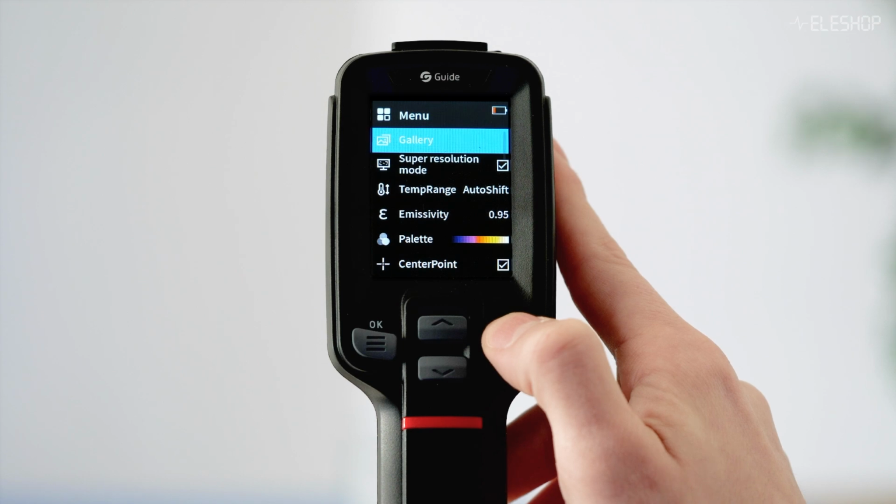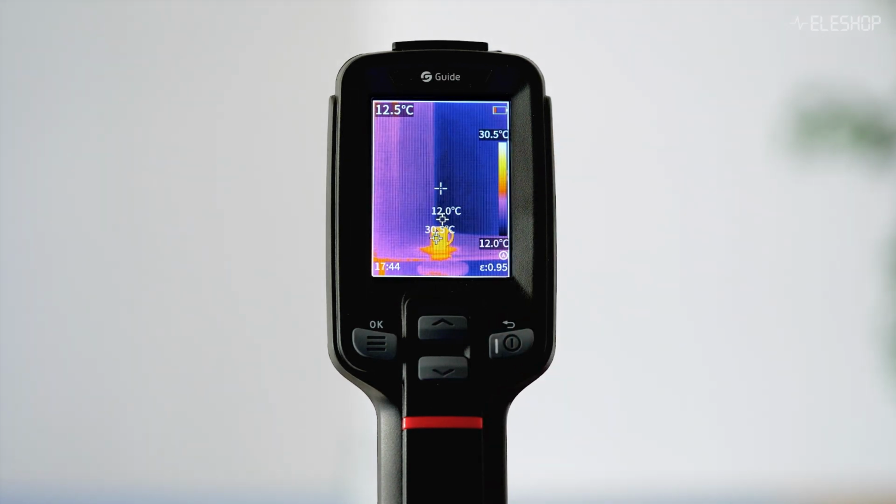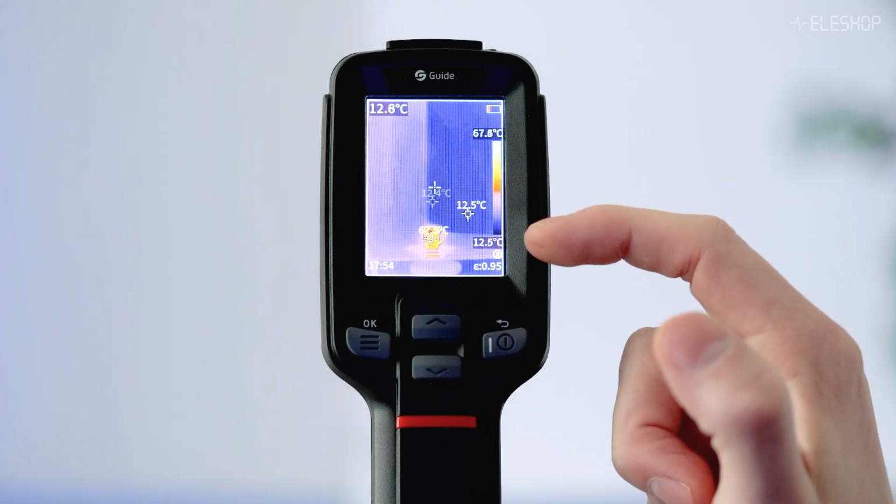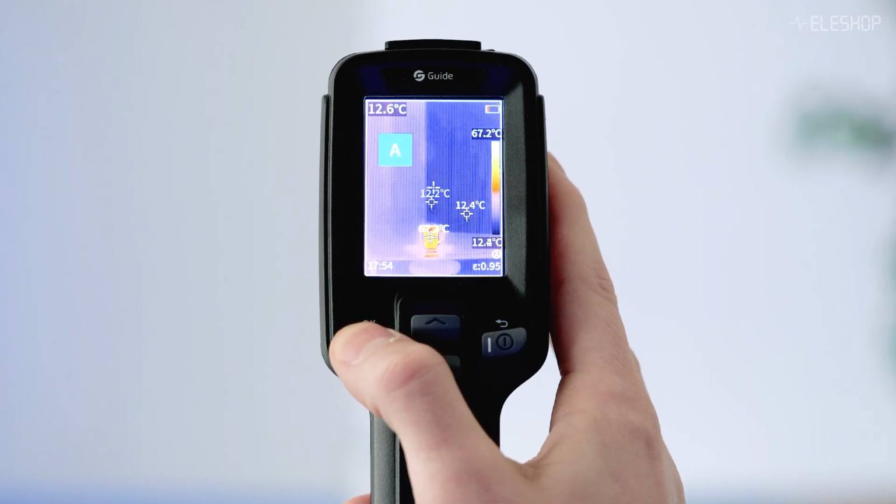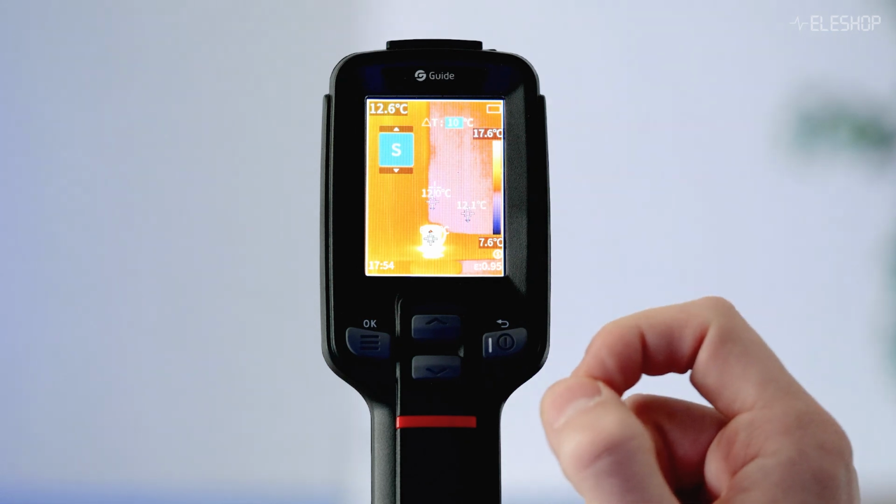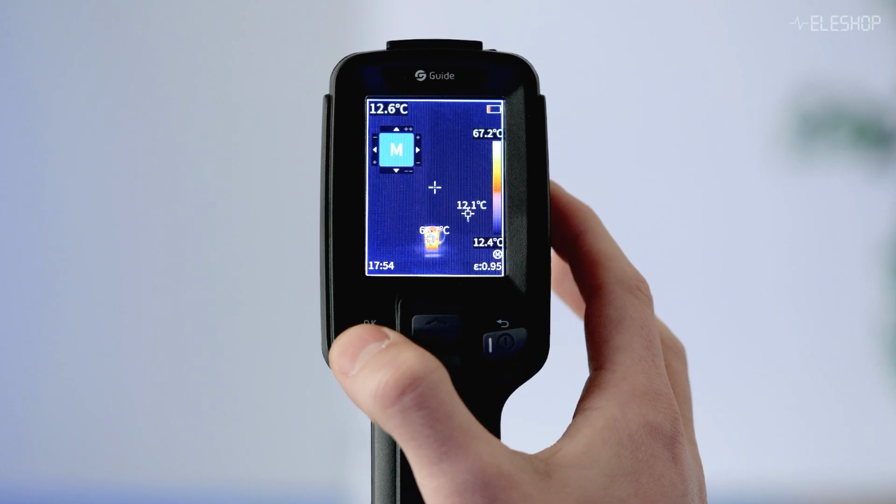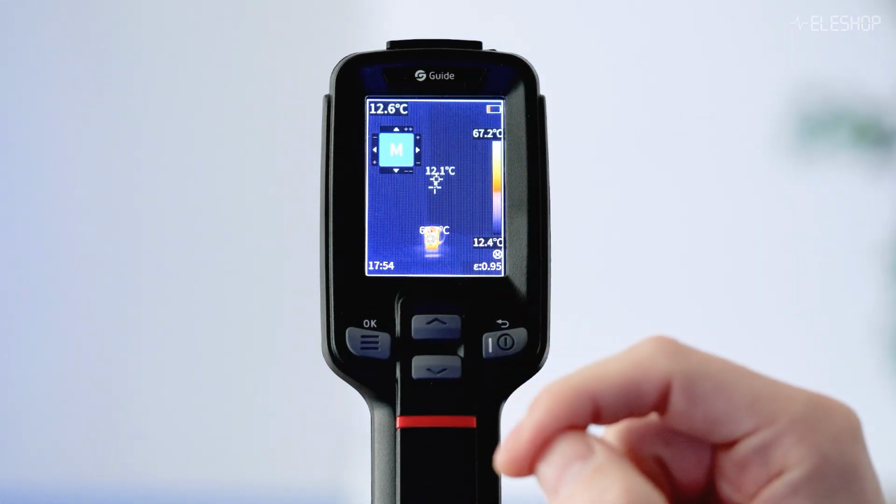Okay, so let's go back here to the infrared mode. This is also something that I want to show you. You can also adjust the display range, which is the high and lower temperature that is shown here. So you can hold this button. Now it's in automatic mode. Here it's semi-automatic, so you can adjust a delta T, that's the high and lower temperature. Next, here we have fully manual, that you can adjust by using these arrows here.